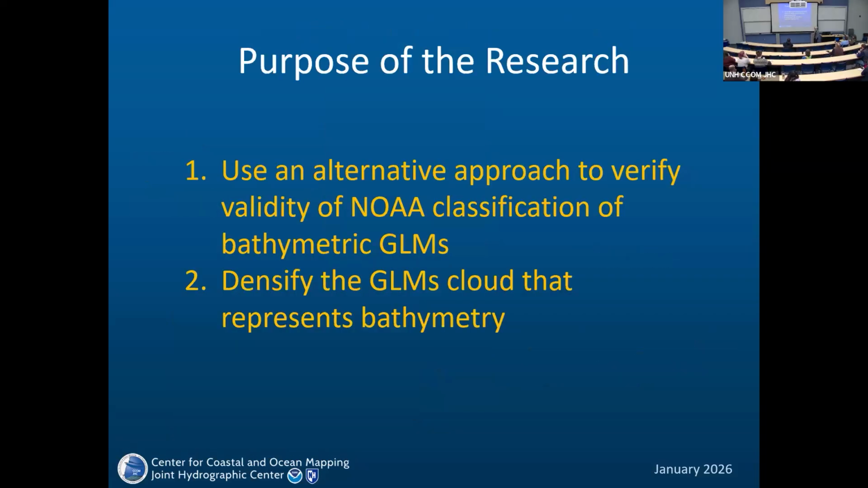The purpose of this research is, rather than trying to figure out what goes wrong in NOAA's processing, we decided to develop an independent algorithm which would classify GLMs as bathymetric or non-bathymetric, to verify the validity of their classification.